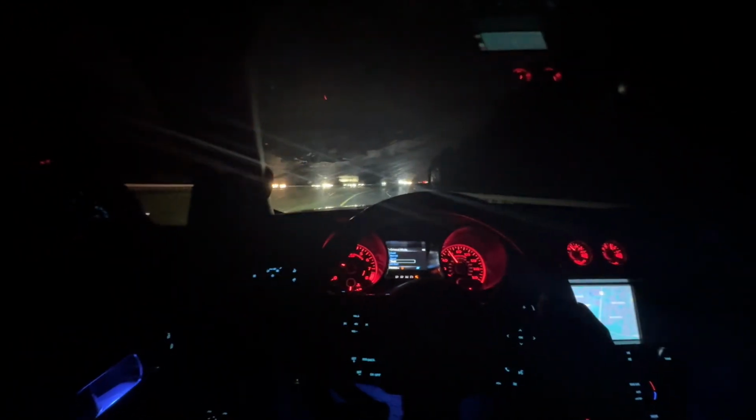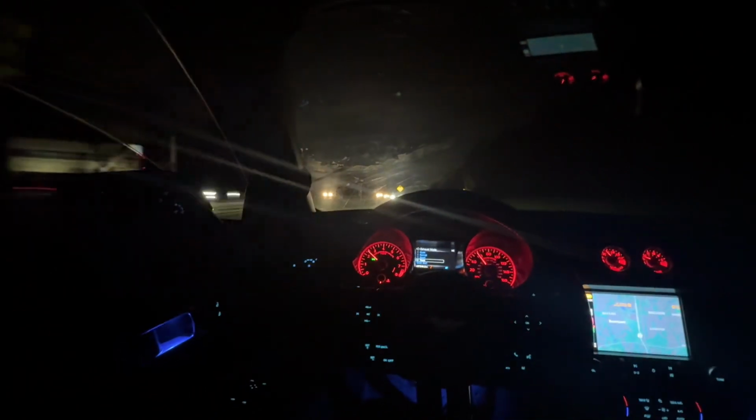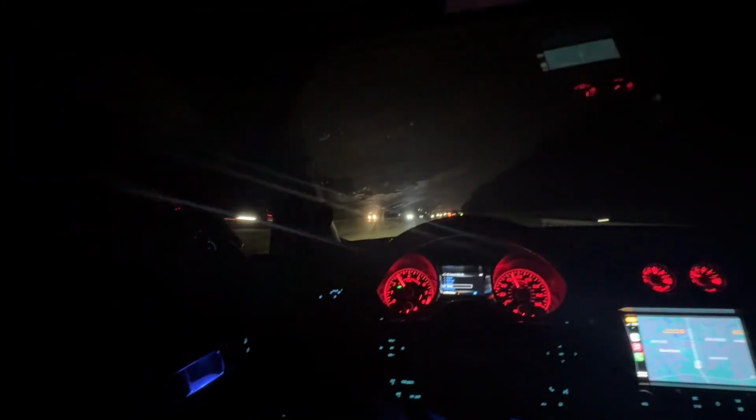So we can ride in manual mode, you know what I'm saying? I just don't rev it to the moon. See some downshifts. Let's see if we get some pops. Ooh.